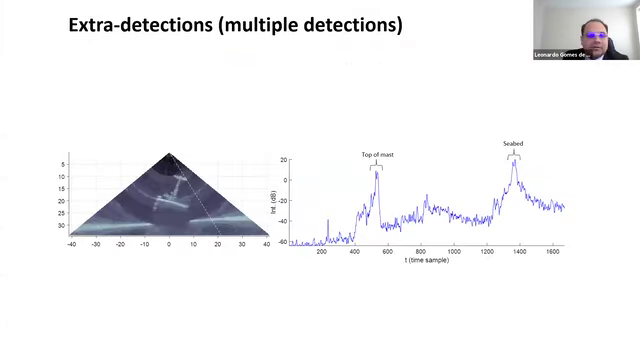And another feature, the last one to remember, is called multiple or extra detection. It uses other echo envelopes to get more solutions. In this figure, I have one echo here. Note it touches the top of the mast and then it finds the seabed. So this echo envelope can give us the information about the seabed, and the second highest echo envelope that I can use will give me the information of the top of the mast. This is my extra detection.